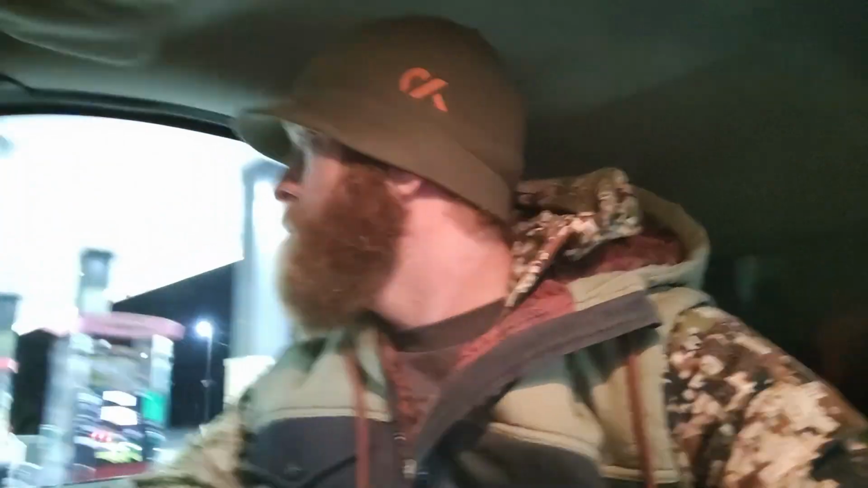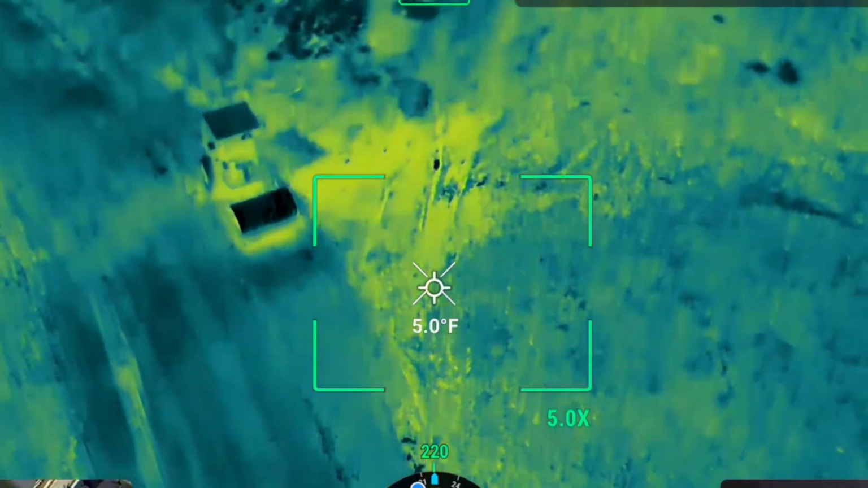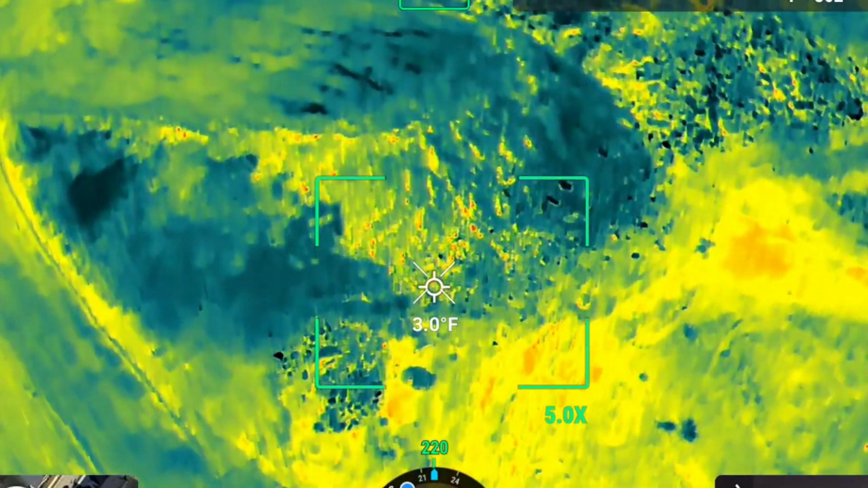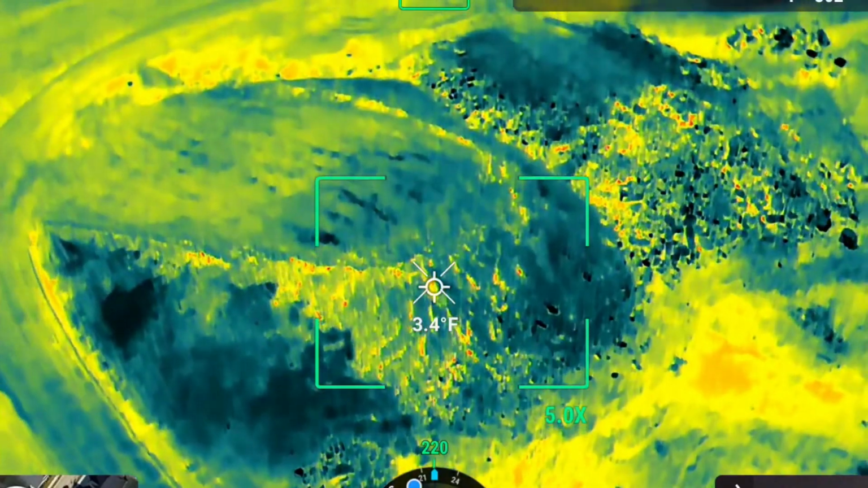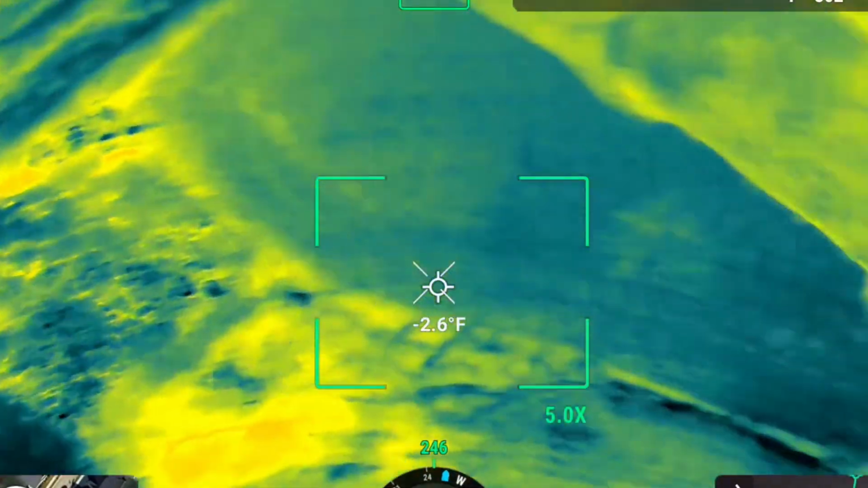All right, checklist run's done. Got fuel in the generator, and we are hitting the road. Got about an hour for this one. Here we go. Catch you on the other side. Alright, see what the wind's throwing us. 25, 24, 26, 28. We're going to get up there. I figured we would. Got over there, and it's cold.